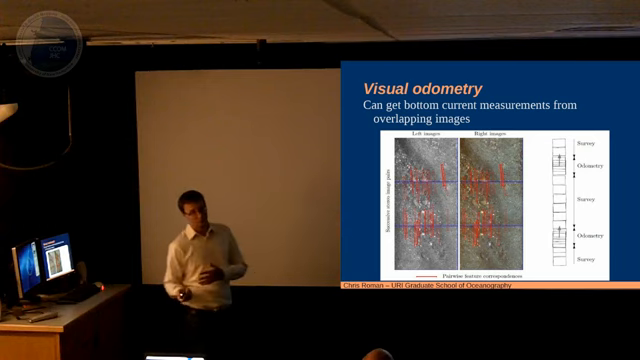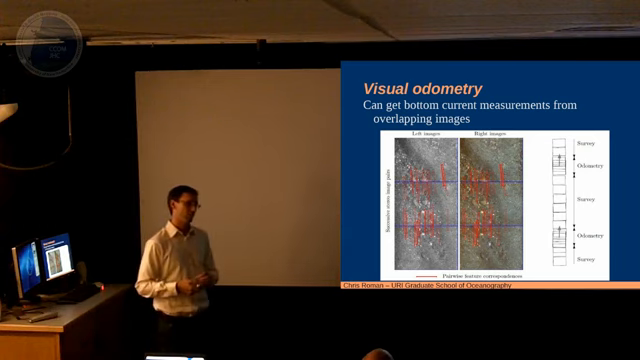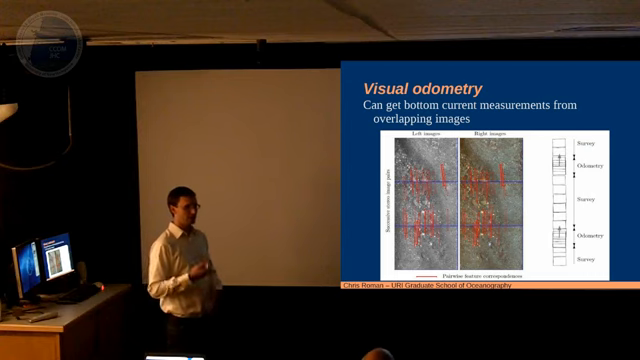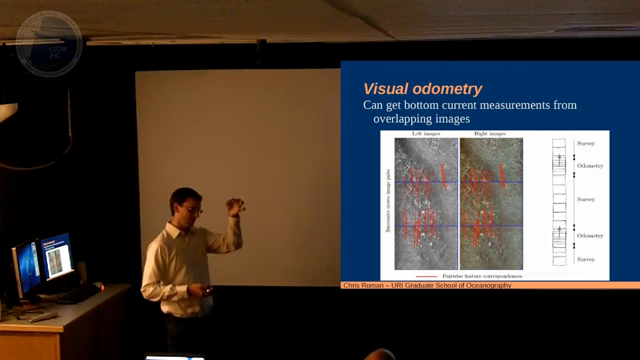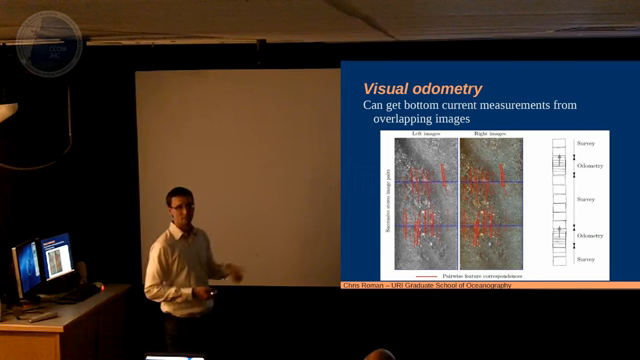And you can also use that meters per second answer to better your GPS estimate of where the float was. So we're also working on a navigation scheme that could use your GPS here, use your bottom current information here derived optically, and your GPS here to actually come up with a fairly believable drift track of where you think you are on the seafloor.